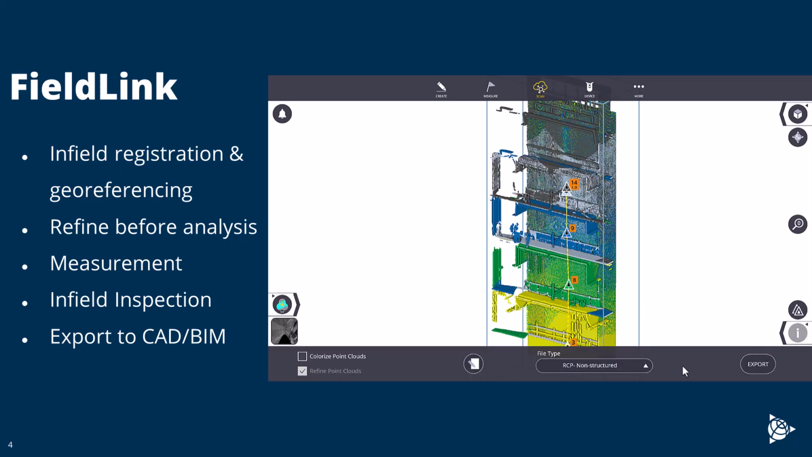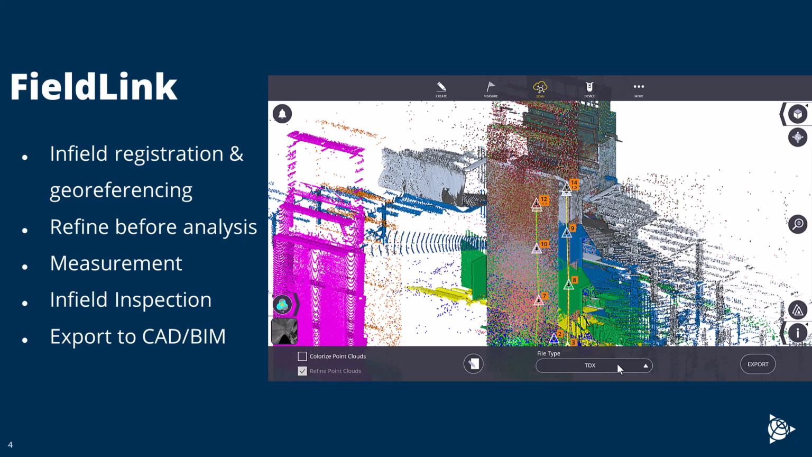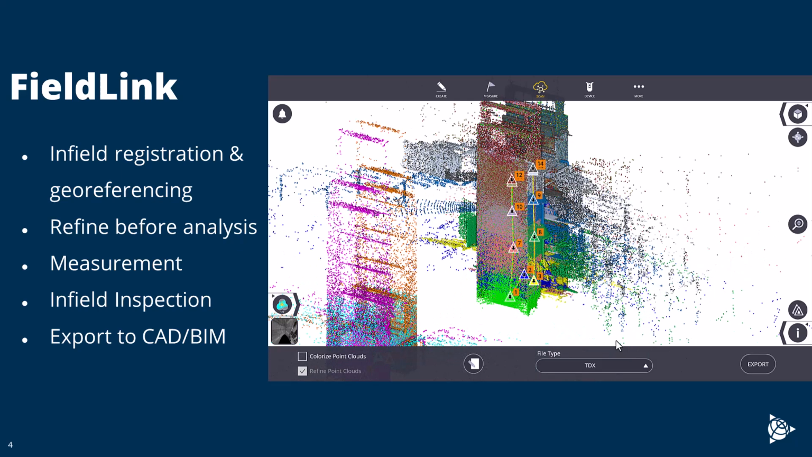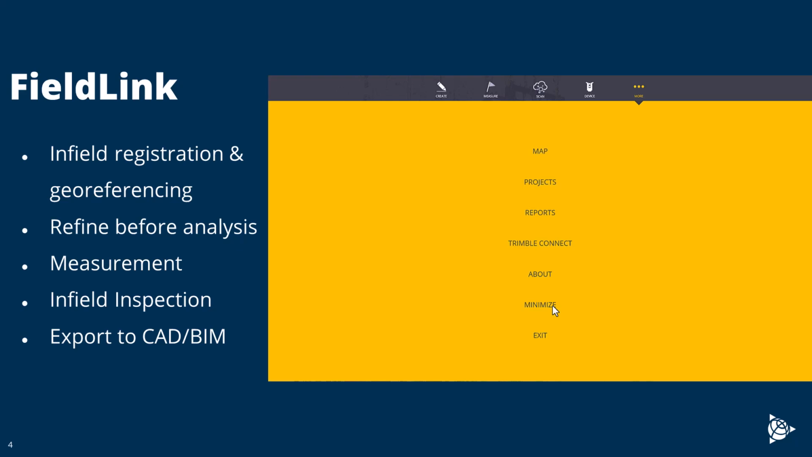I can export this as an RCP non-structured or RCP structured if I'm going to Recap or Autodesk or Revit or Navisworks. And if I'm going to Realworks, I'd probably send a TDX or TZF. And you can see those other scans are aligned. But once I export that, I can come in to Realworks.